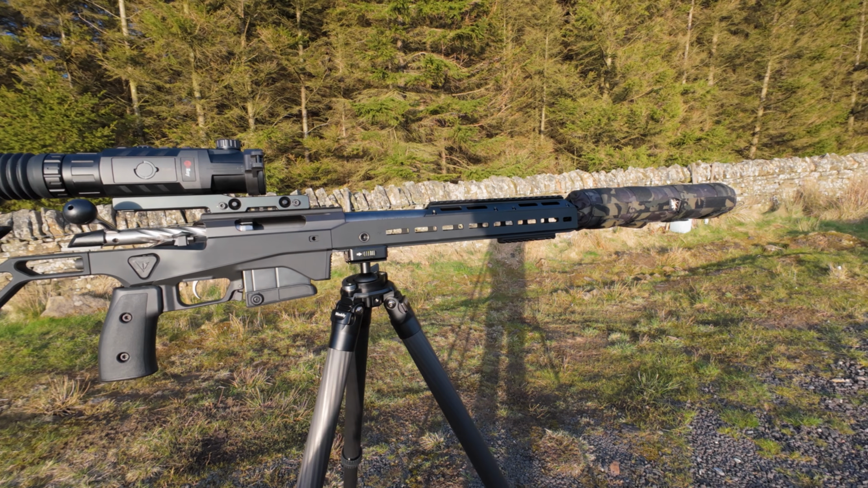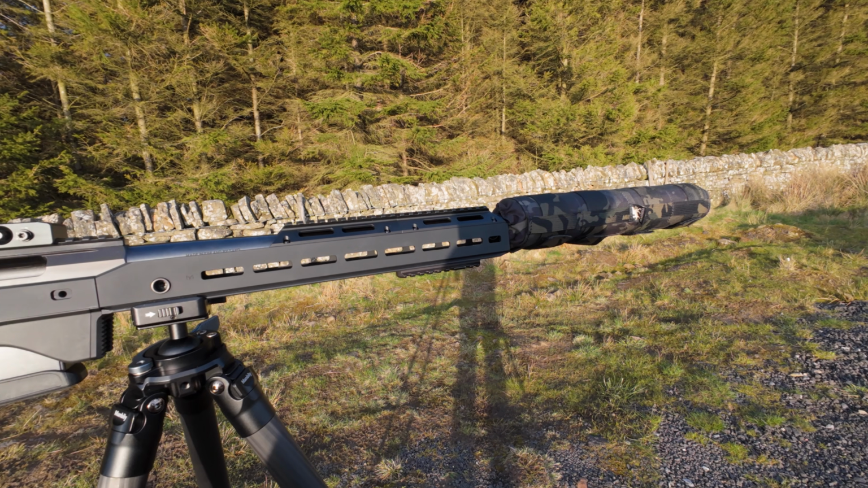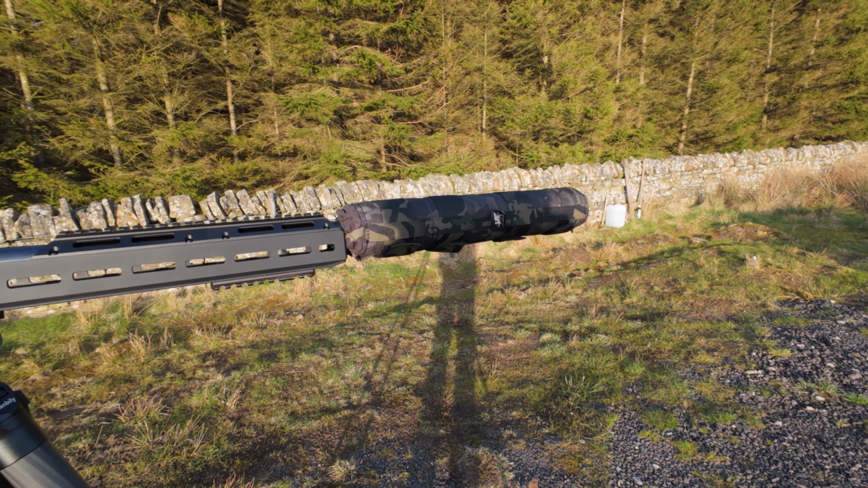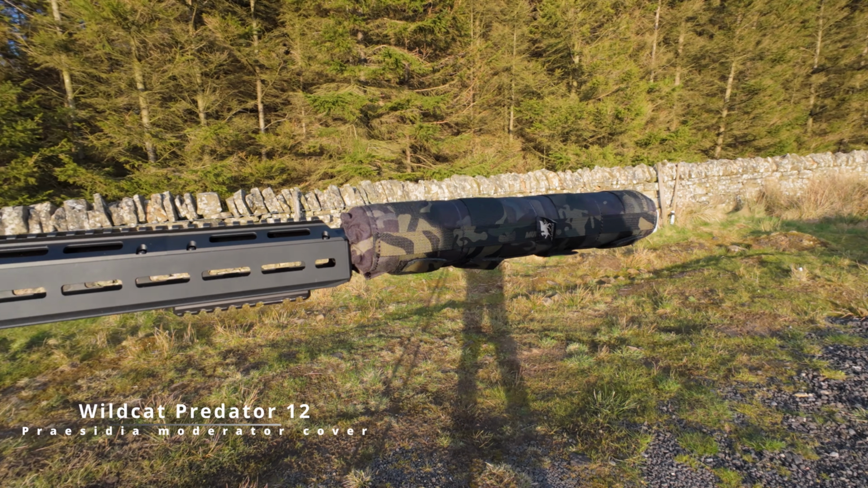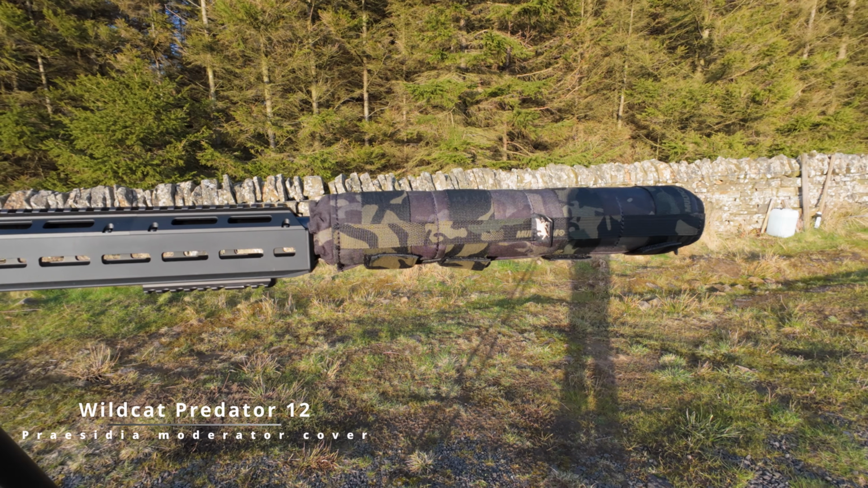As you can see, I've put a few goodies on, put a new rail on there to make it sort of semi-enclosed, and also now I've got a nice moderator cover, cracking that. I'll put the details of that on screen now. That's a mammoth moderator, that.